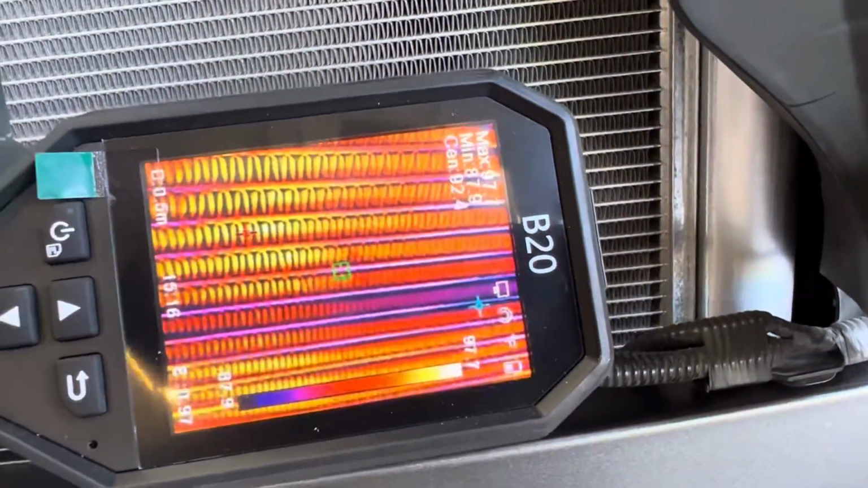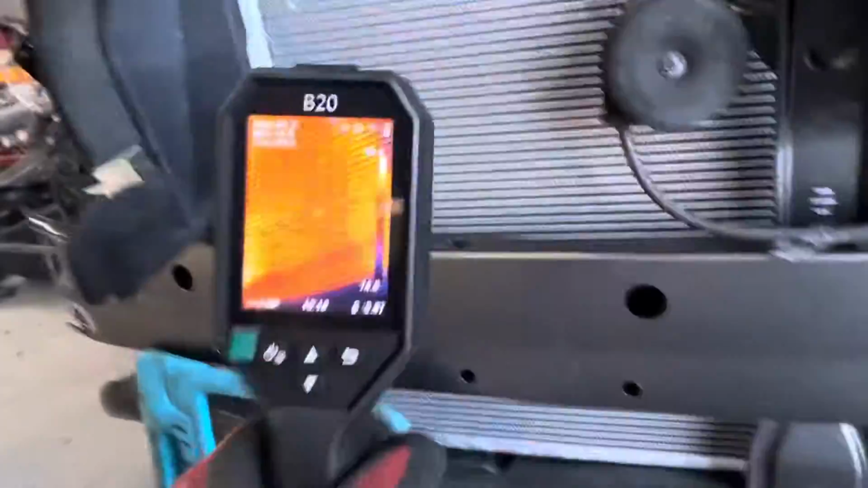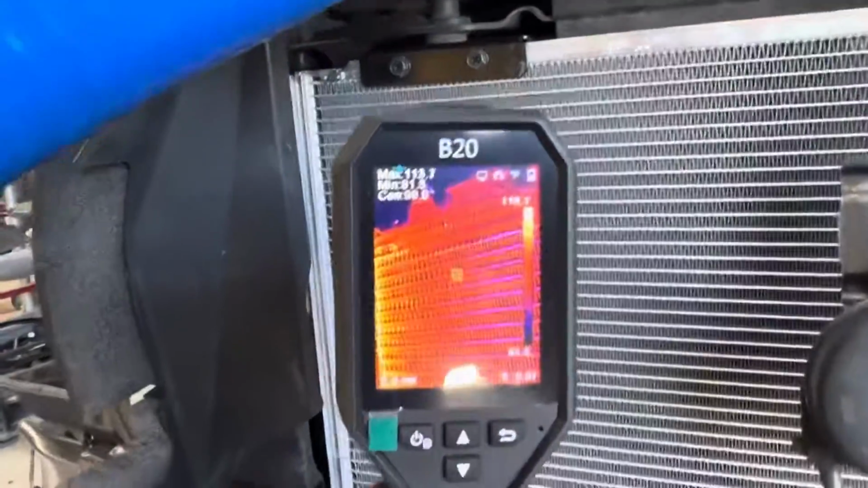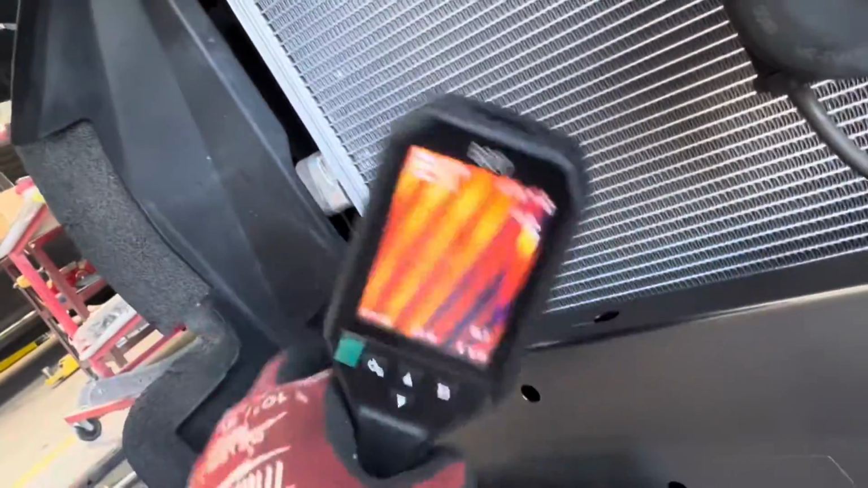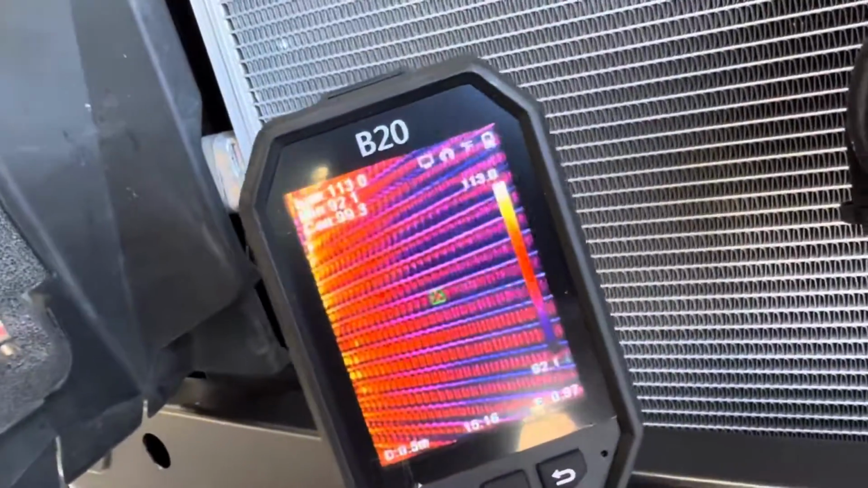98, 97. Now if I come over here, up here to the top, and I shoot there, let me get this thing out of the way. This is just in the way. I'm about 115 max. If you look up there at the top, 111, 115, center, 100, because that's where the refrigerant enters, right there. Right about there. That's the refrigerant entrance.